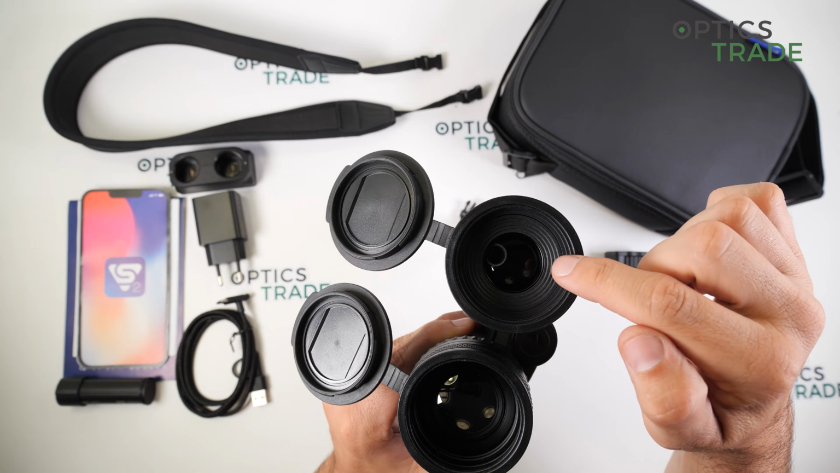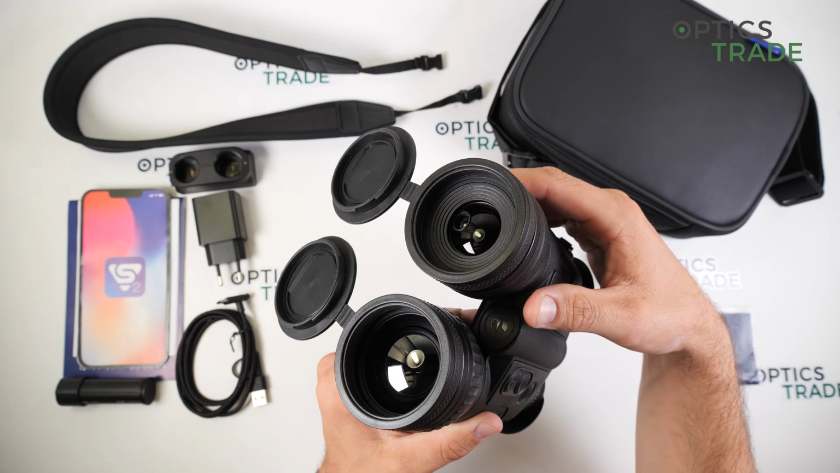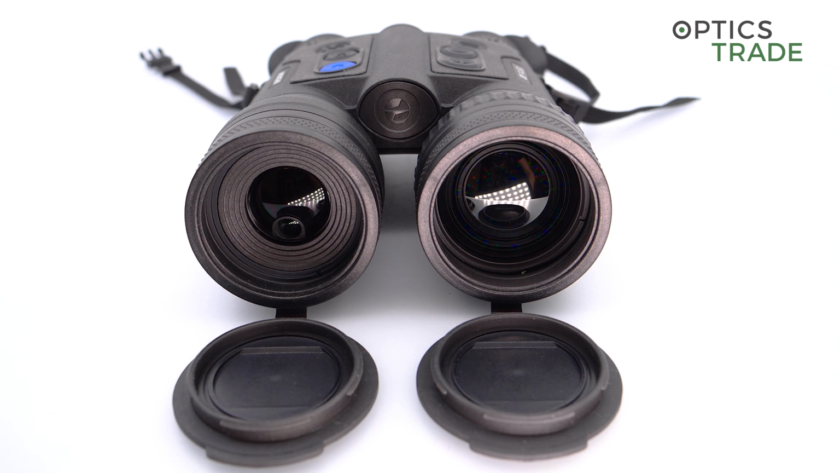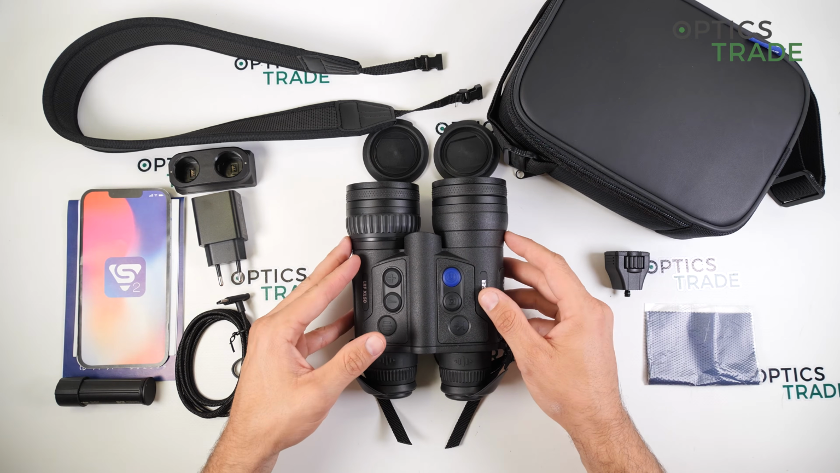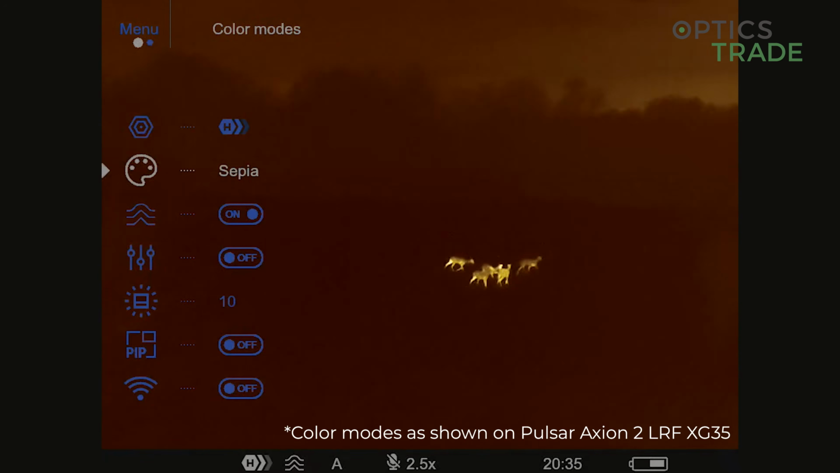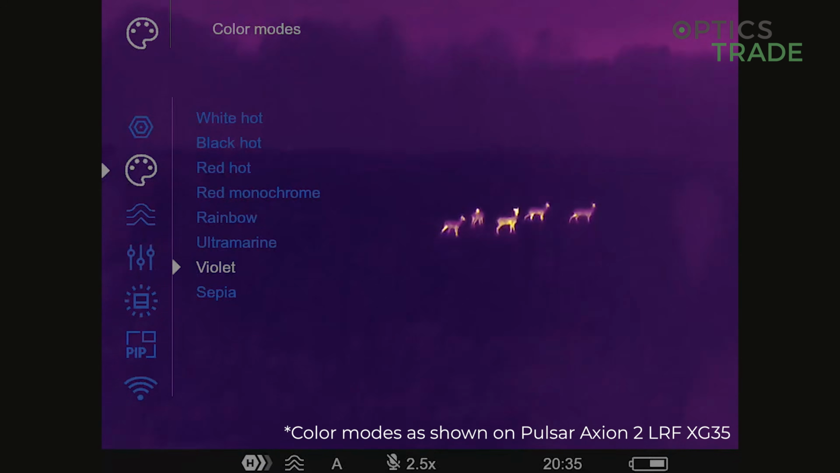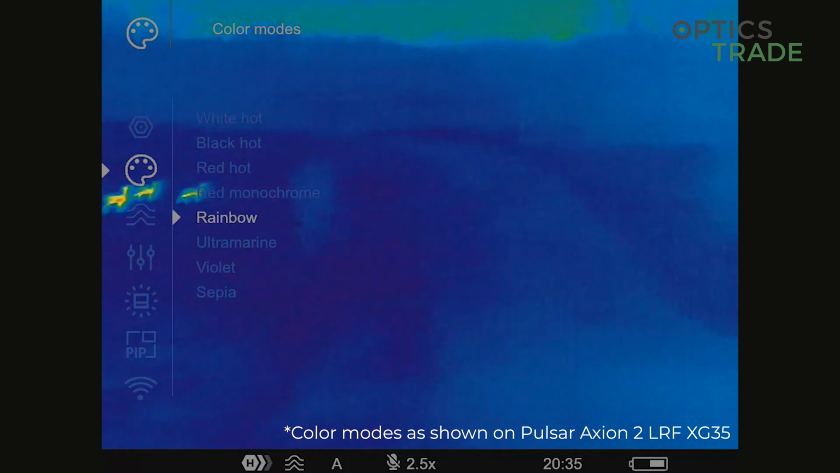optical with the laser lens and the receiver lens. The field of view, as I said, is 24.6 meters at 100 meters in wide, and in the height of the field of view is 18.5 meters at 100 meters. Detection range, as I said, 2300 meters, and the device has 8 color modes, which you can easily switch when you're looking through the device.